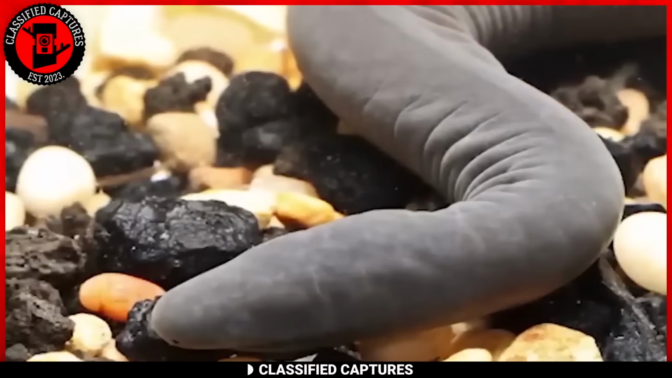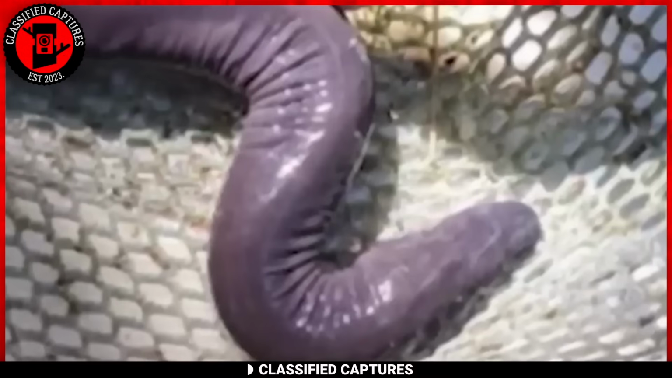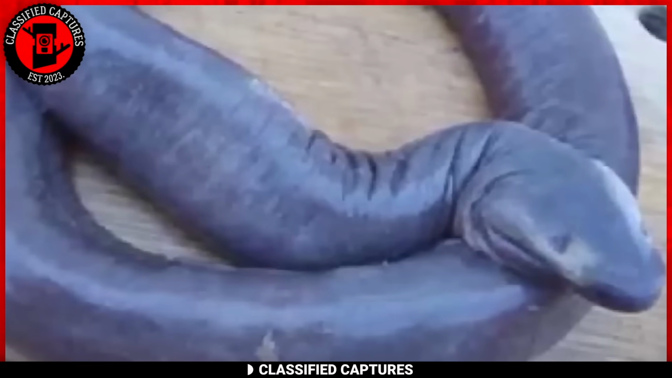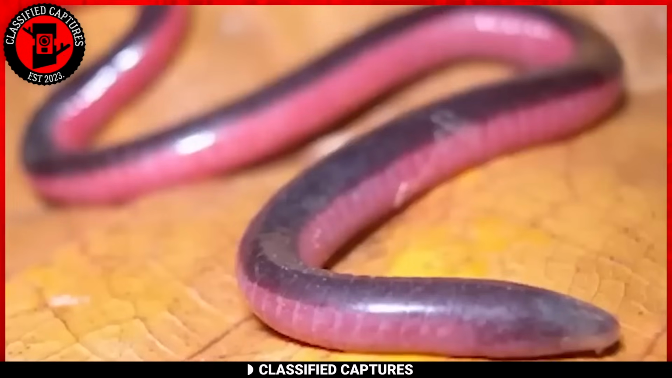The Atretochoana eiselti, also affectionately known as the penis snake. This intriguing creature was first uncovered in the depths of the Amazon rainforest in Brazil. It belongs to a unique group of legless amphibians known as caecilians.